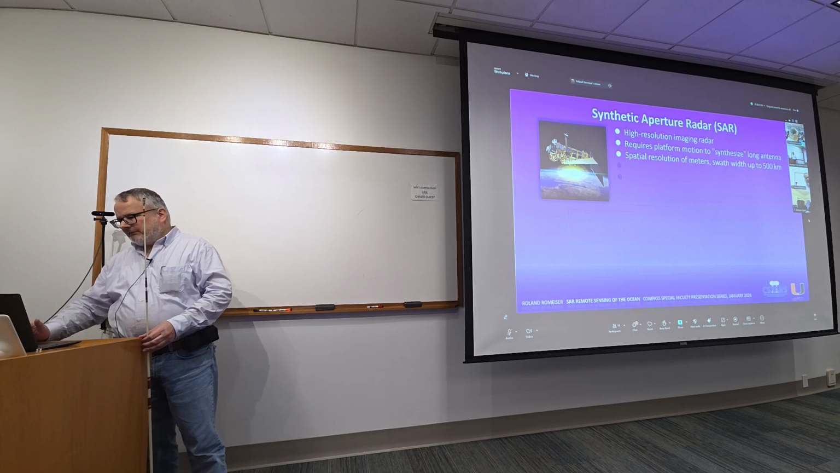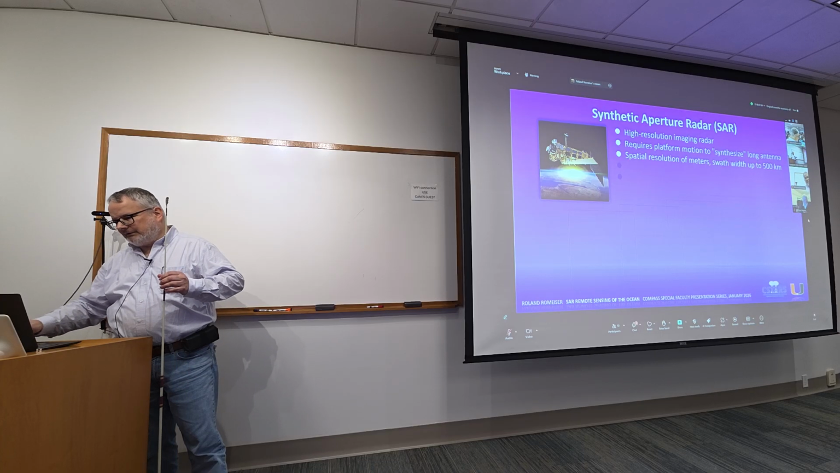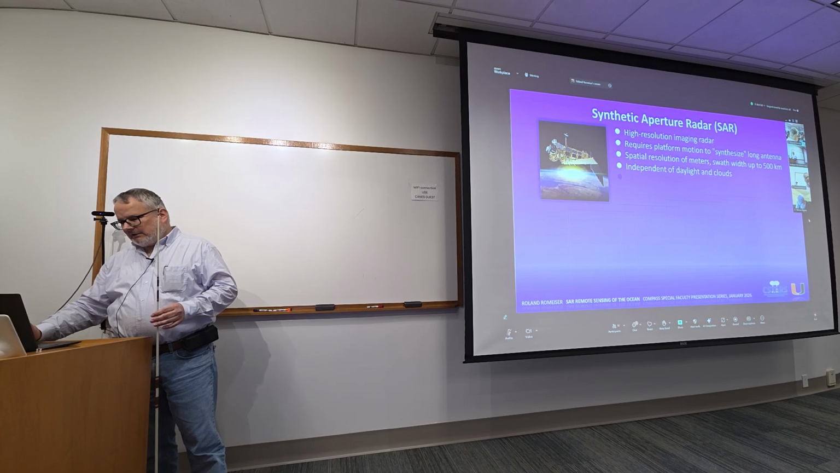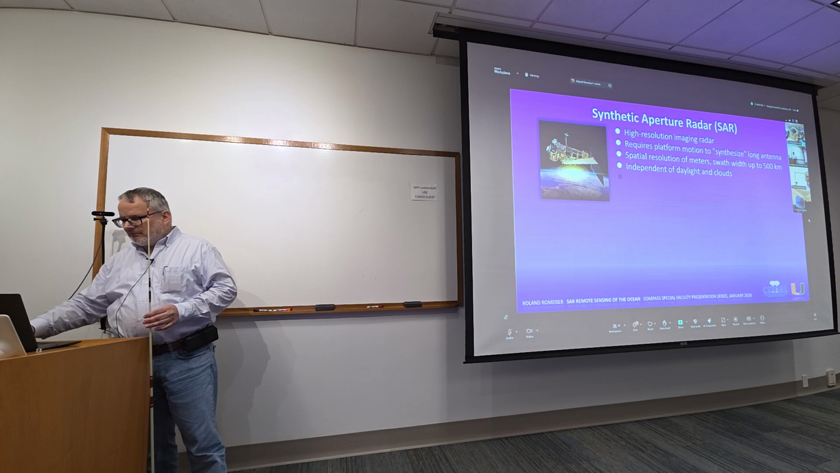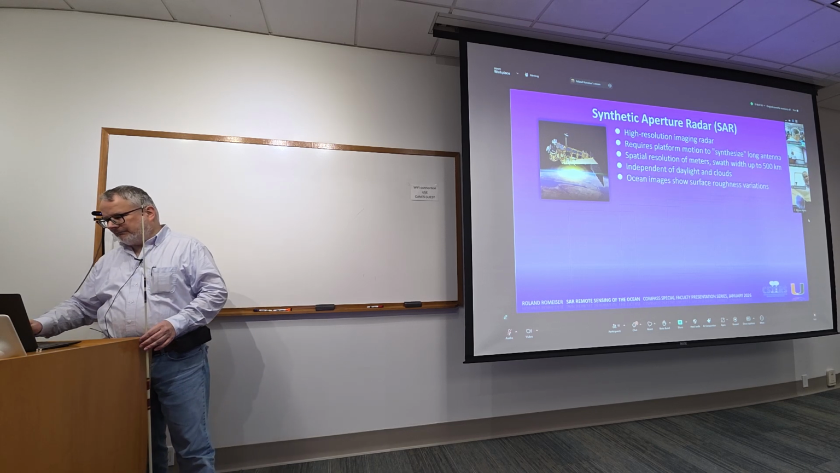Latest ones can be less than meters. Swath width, how wide the image is, can be up to 500 kilometers. The SAR looks through the clouds, so it's independent of daylight and clouds. And ocean images show surface roughness variations.